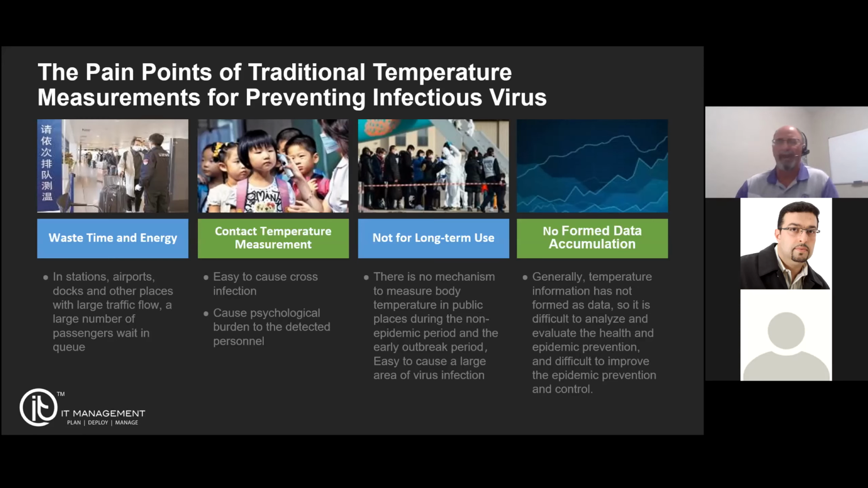Often the people using it are making contact with the people they're testing, which just spreads the disease even further. It is not designed for anything long-term or anything high volume. And at the present moment, there's no data, because no one's tracking that data anywhere, right? So that's the other problem we have. We really don't know how bad the problem really is because we're not really tracking the problem. So that is the challenge of using a traditional temperature taking process.